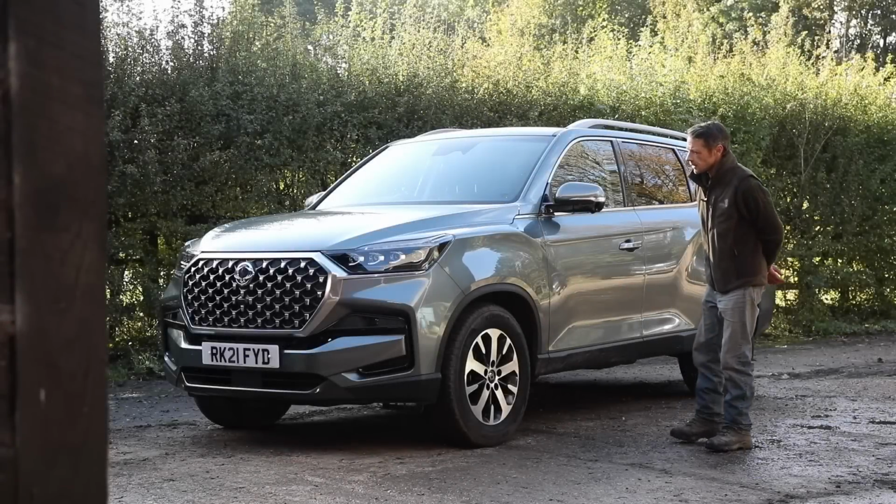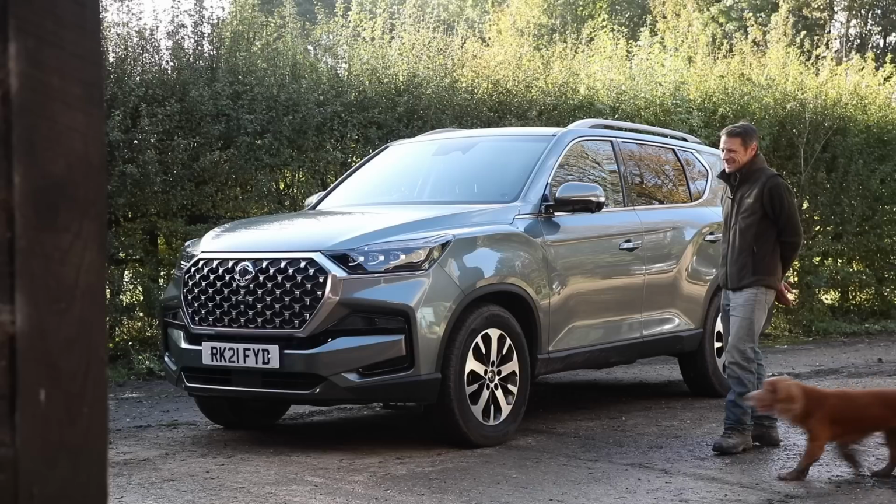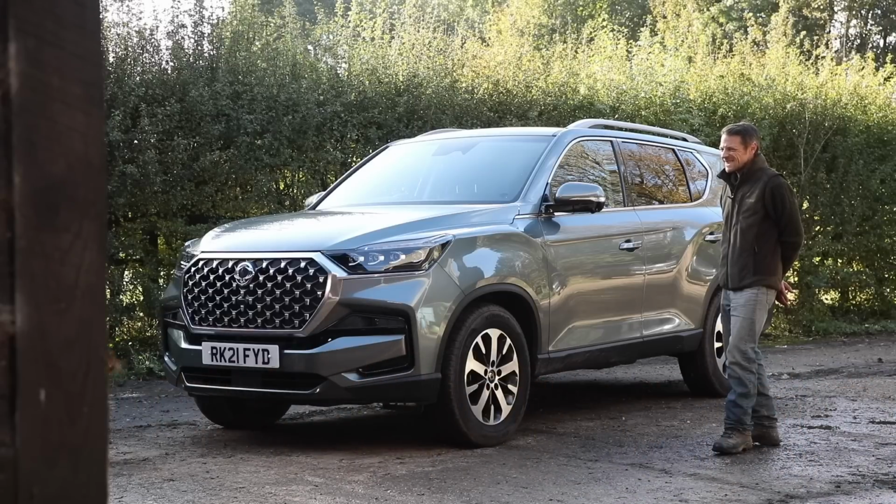Well, what do we think? Well, just over 40,000 for this Rexton, which is a lot of car for the money. 7-year warranty, pretty capable on and off road. The suspension, little bit hard, little bit wobbly, but overall value for money, not a bad effort.